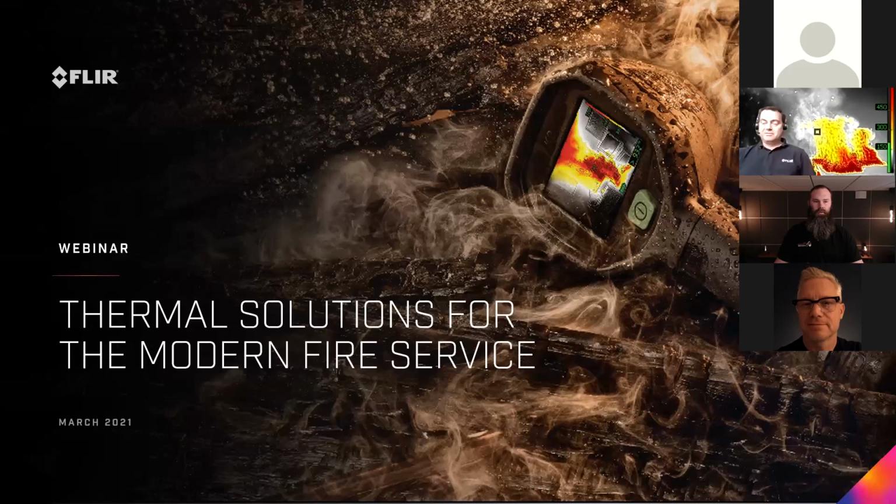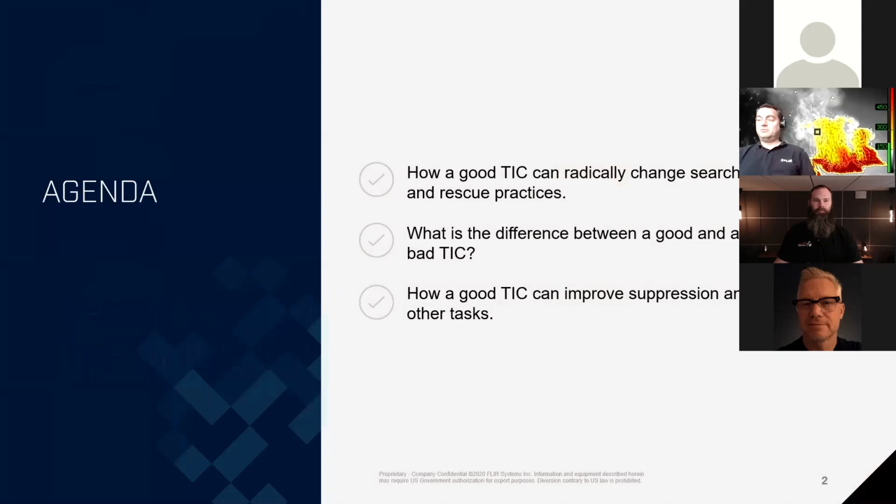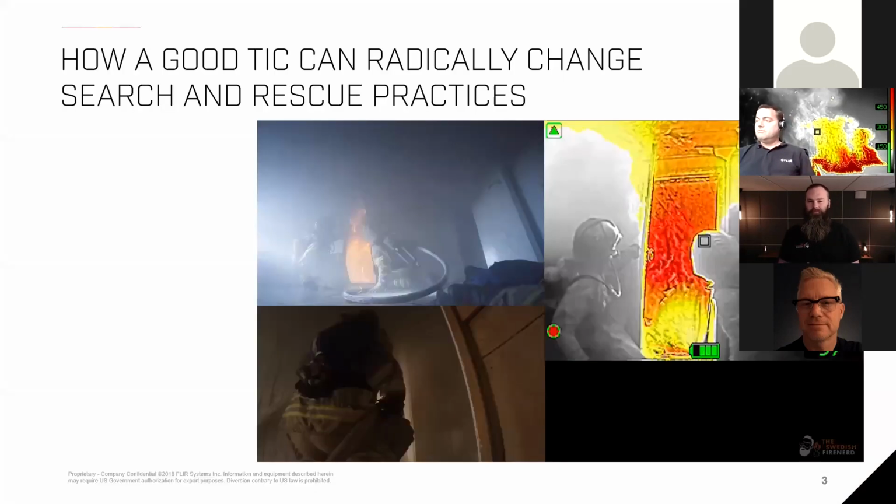Lars and I will actually talk about thermal solutions for the modern fire services. And we would tackle 3 questions today. The first question is how a good TIC can radically change search and rescue practices. What is the difference between a good and a bad TIC? And the third question is how a good TIC can improve suppression and other tasks that we are doing in the fire services. So I just jump in, and we are looking at the first videos.